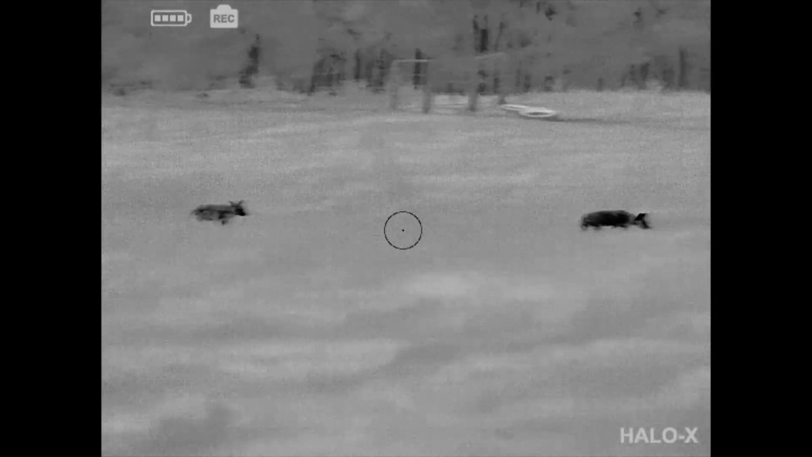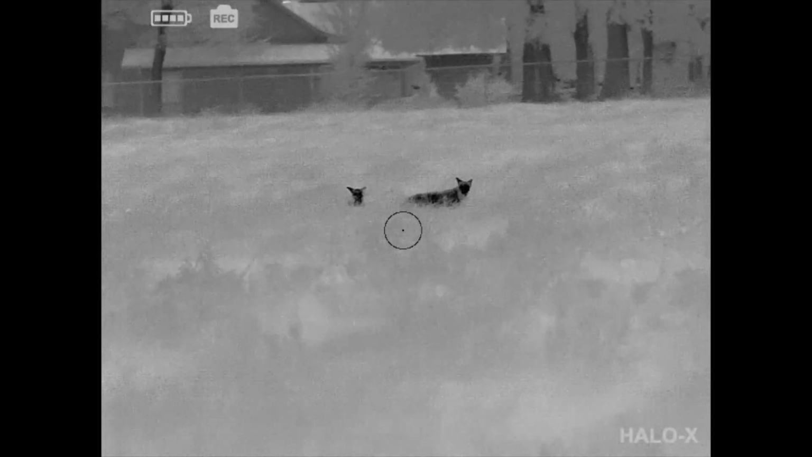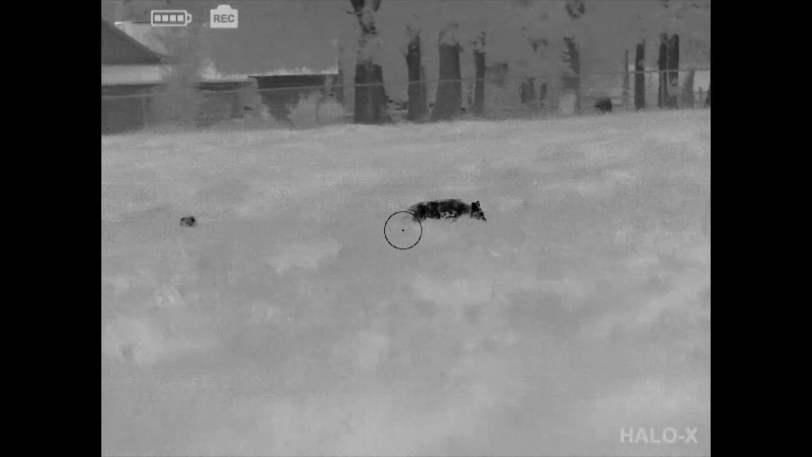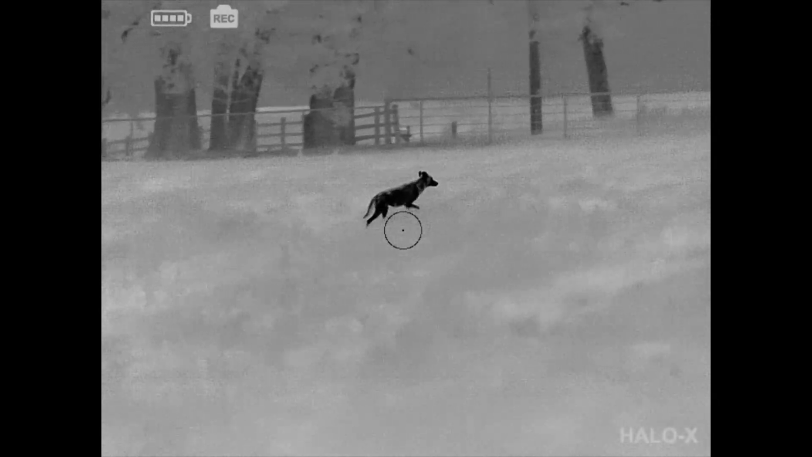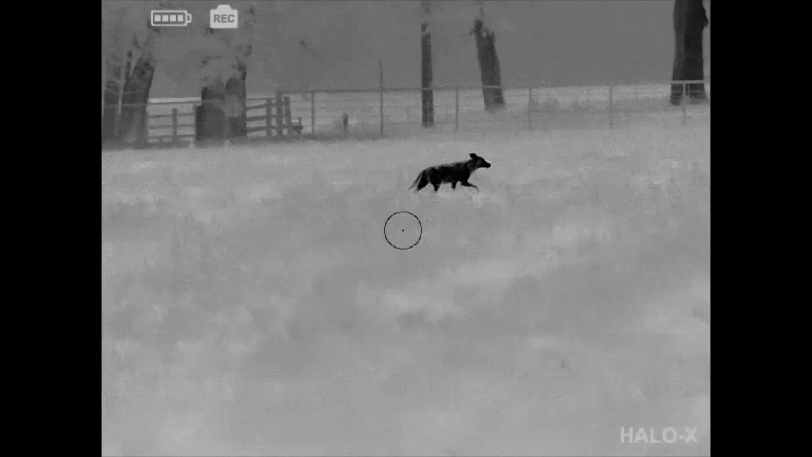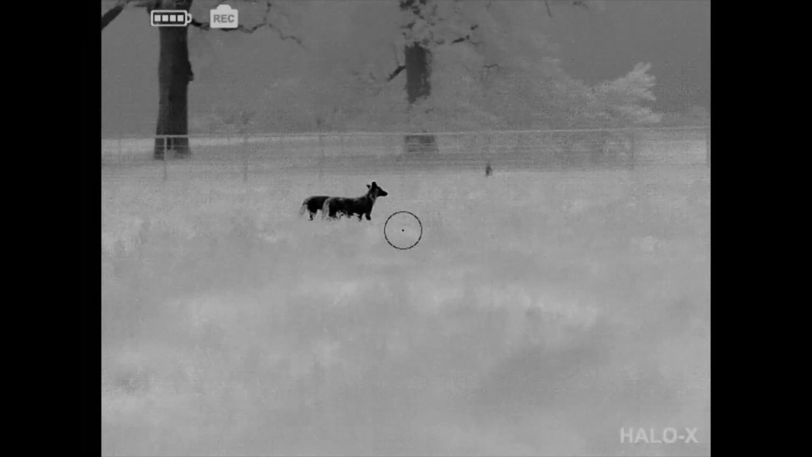N-Vision says that the detection range is 2,020 yards. Detection range is just basically them saying that a human-sized target can be seen or detected by this thermal scope at a little over 2,000 yards. That's much different than the ID range, of course. They also say that the ID range is around 380 yards. We'll get into a little more of my thoughts on that. When I first read that, I was like, wow, that seems a little low, because I've used N-Vision's products before, and I know how fantastic they are.